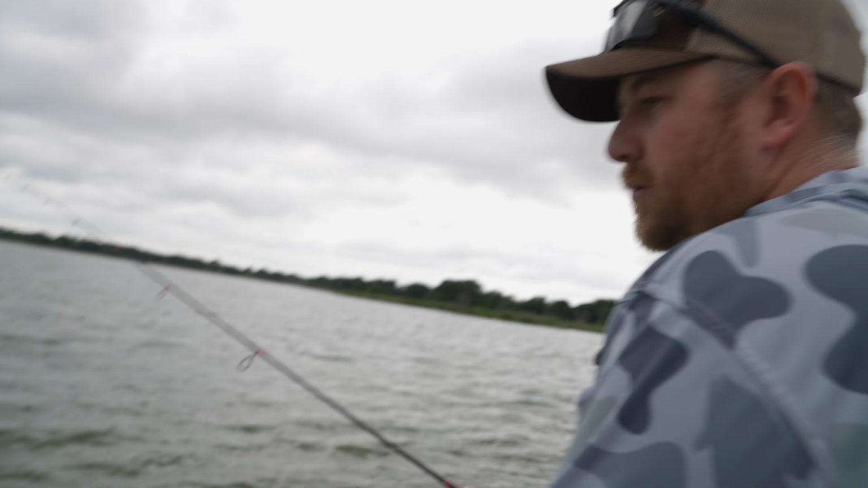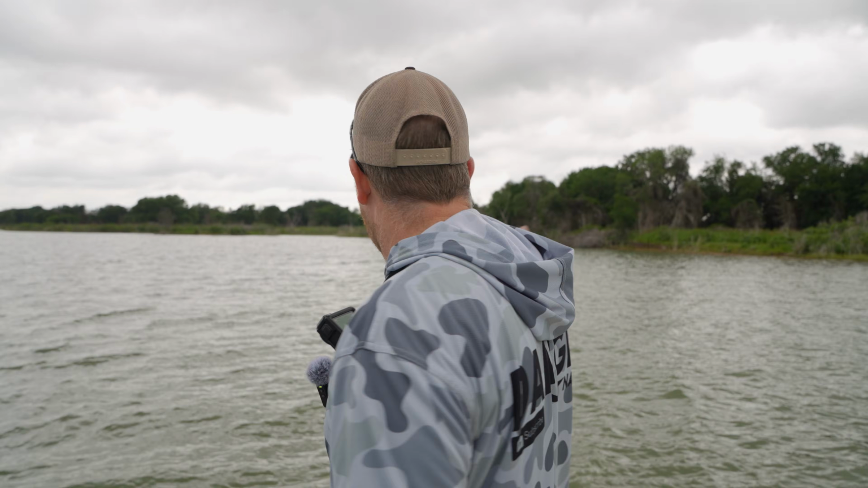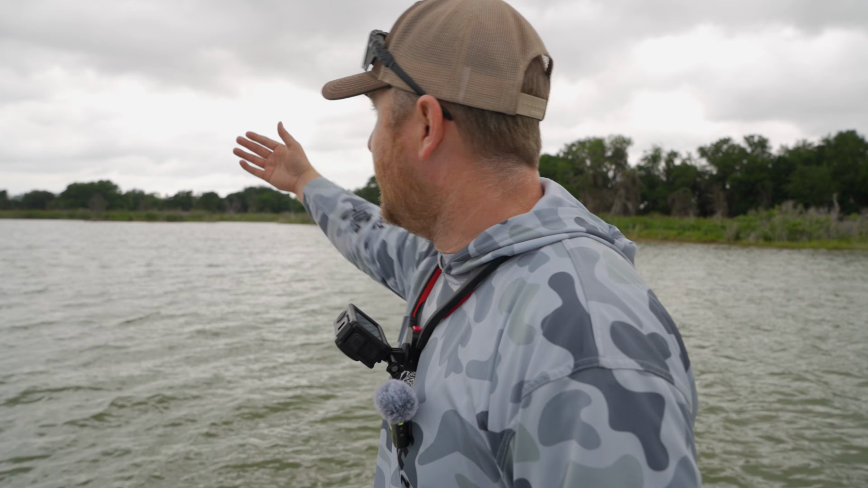All right guys, so what we did is we left the crazy winds of the main lake, and I want you to look, see this? I'm in a cove now. So what had happened was the wind is now coming from behind this land basically.